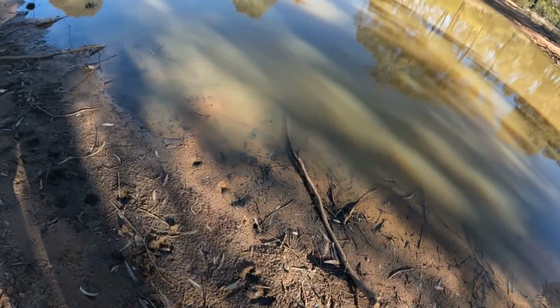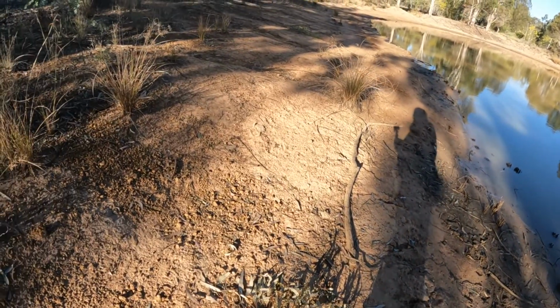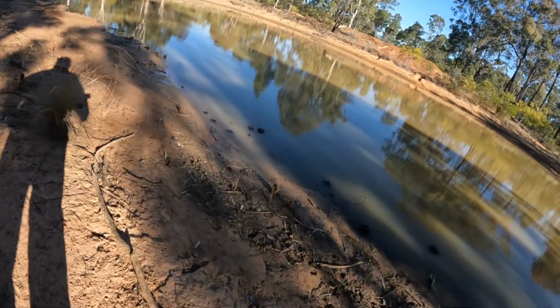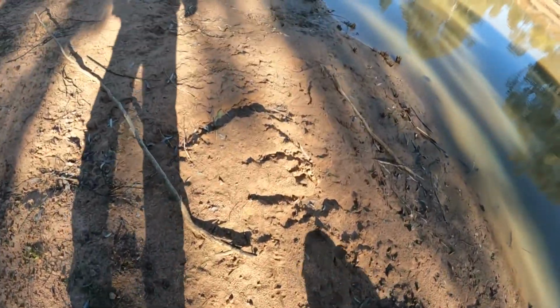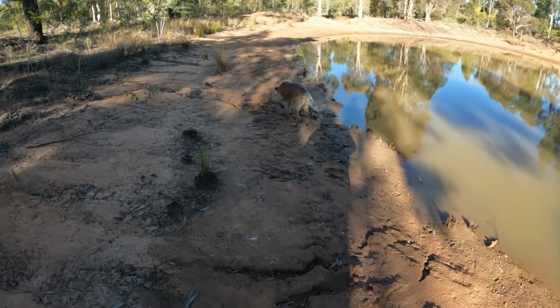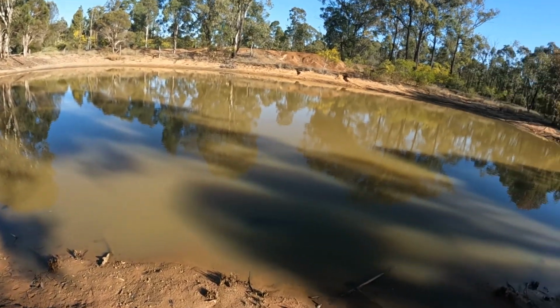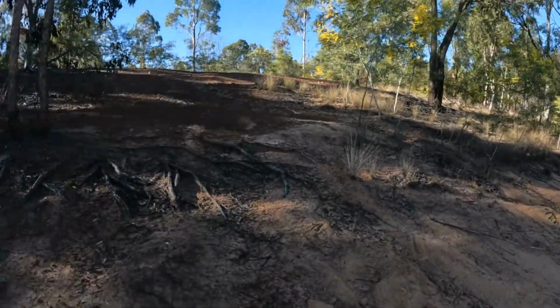What else we got? Be careful of that star picket, mate. Somebody put that in there too deep. What else we got here? Pig. Very old. That's Sunny print. Dog print. But yeah, it's not a huge dam, but one day in the future, one day.